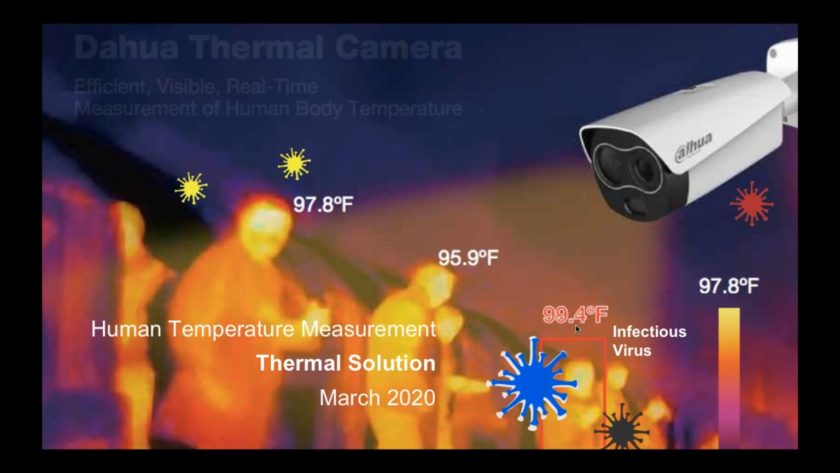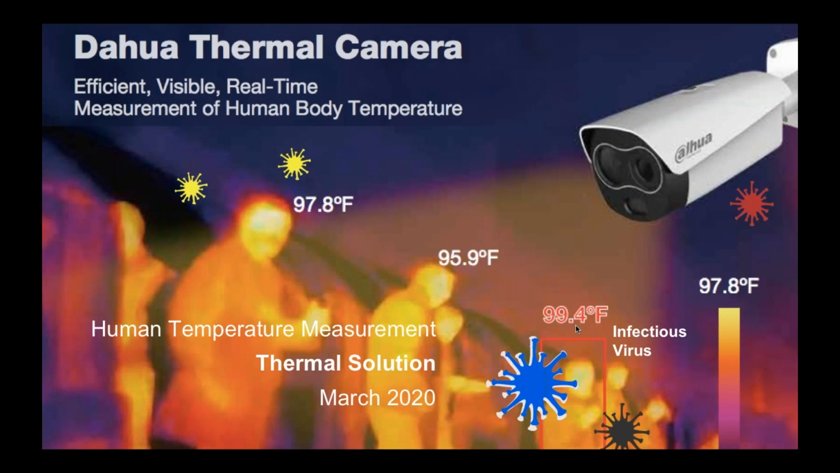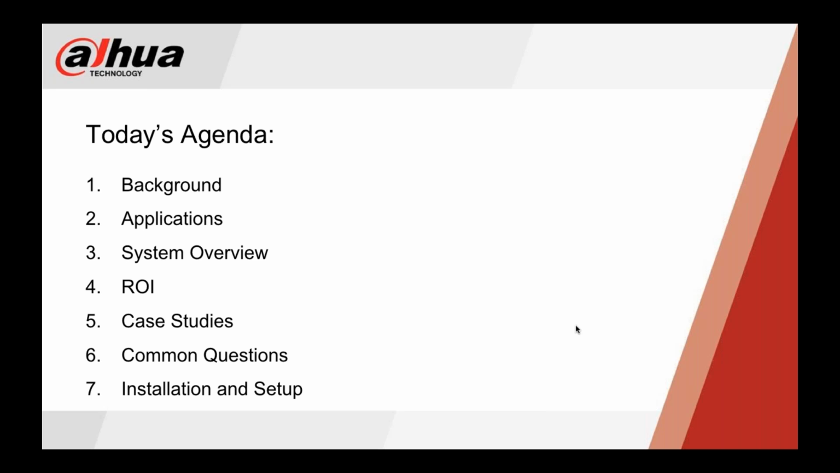So let's dig into the agenda. First of all, during today's presentation, I'm just going to talk a little bit about the background and what prompted us to bring this new solution to market. We'll talk about the type of applications that the thermal is ideal for and go through a full system overview of the components required. We'll talk about your return on investment with this solution, also some case studies that we have done, and common questions and installation and setup. So let's get into it here.